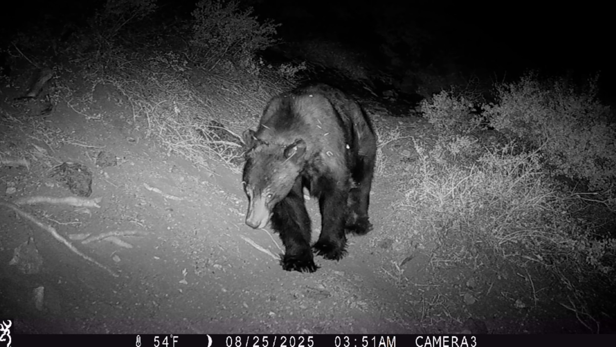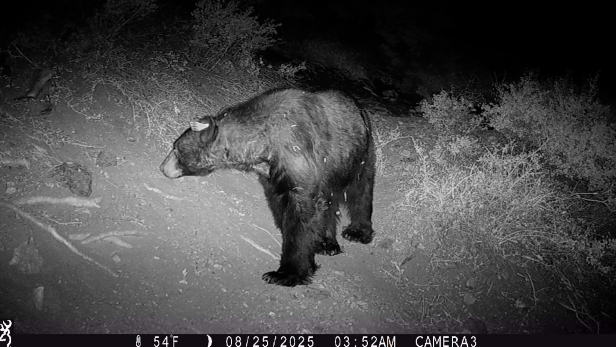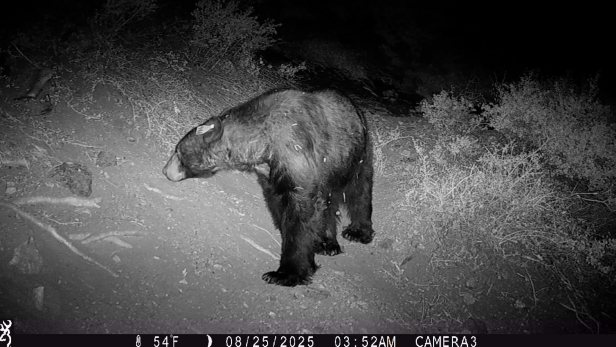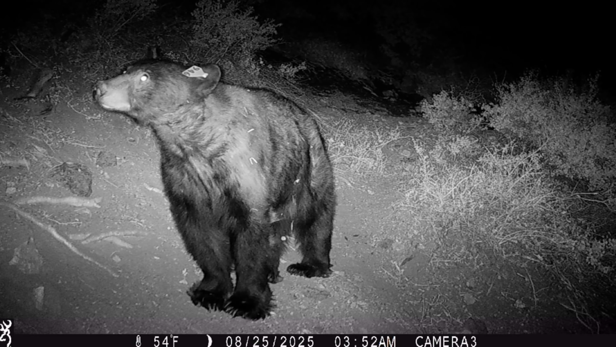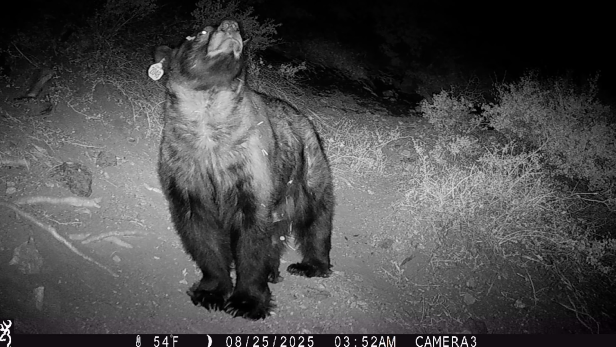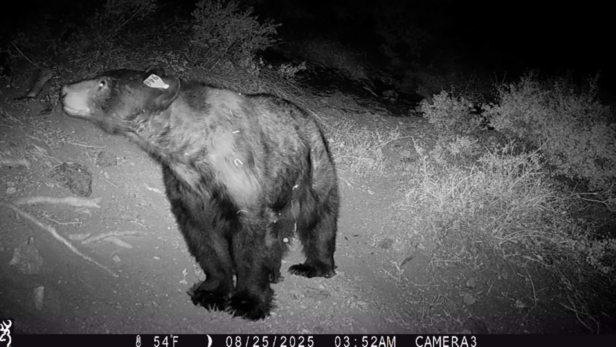Here he is again. I really think this is a new bear. The shape of his head does not look like any of the bears I've seen before. He's already tagged, so he must have been causing trouble in town. Wide chest, big head, long claws. I mean, this is a shooter bear.